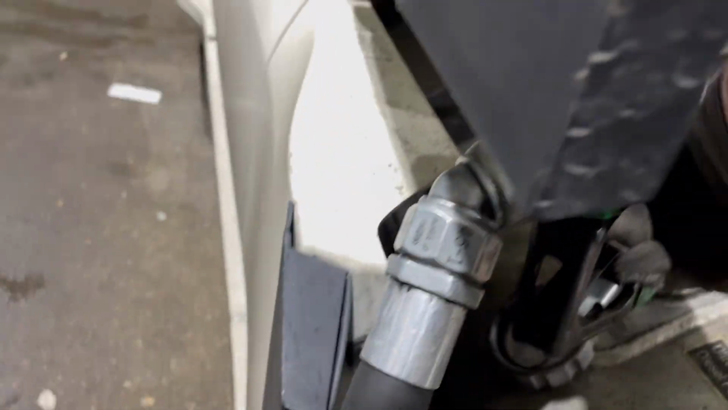Put that nozzle up in here. Put one in there, flip that switch up, pull the button. When you're doing this, make sure you have that little glove on, because you don't want this on your hands. It's not fun.